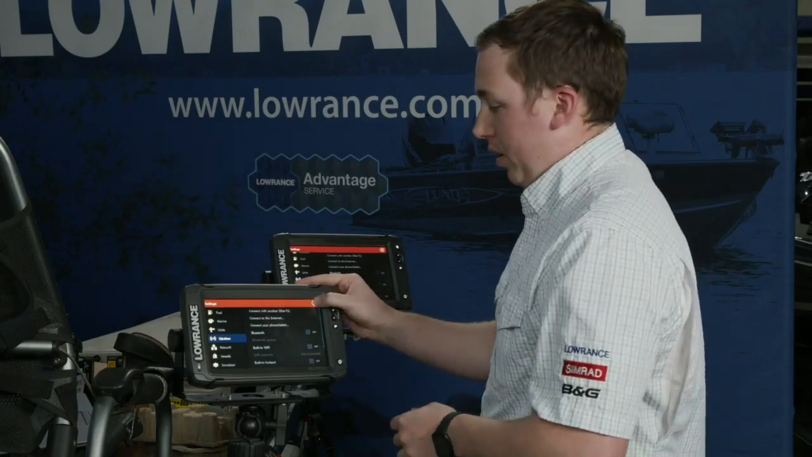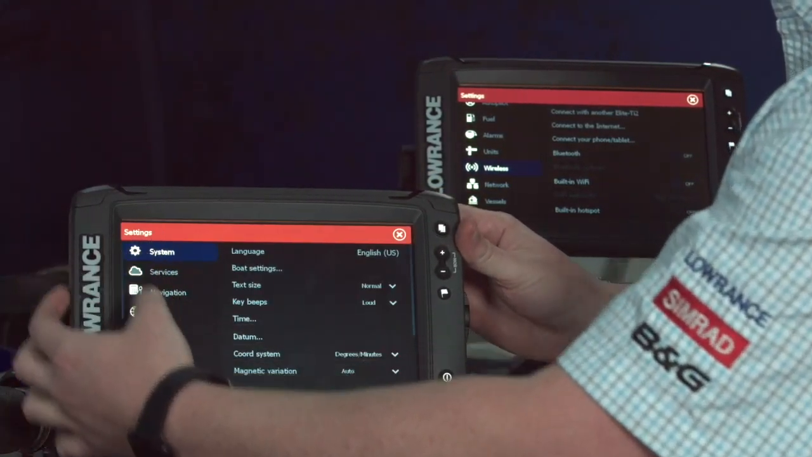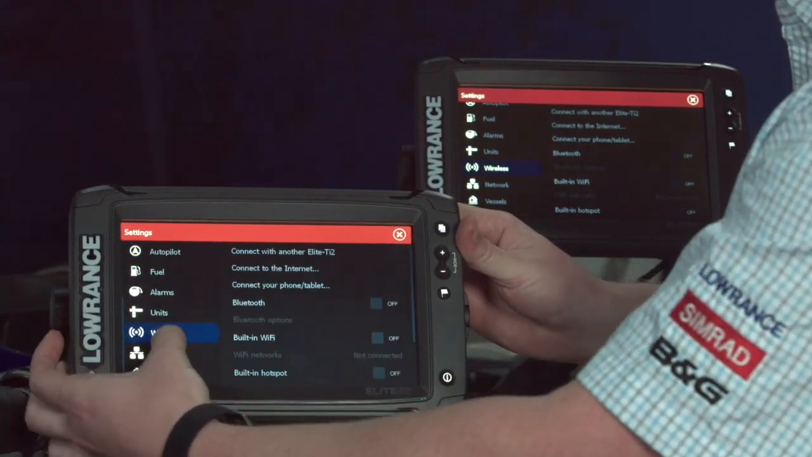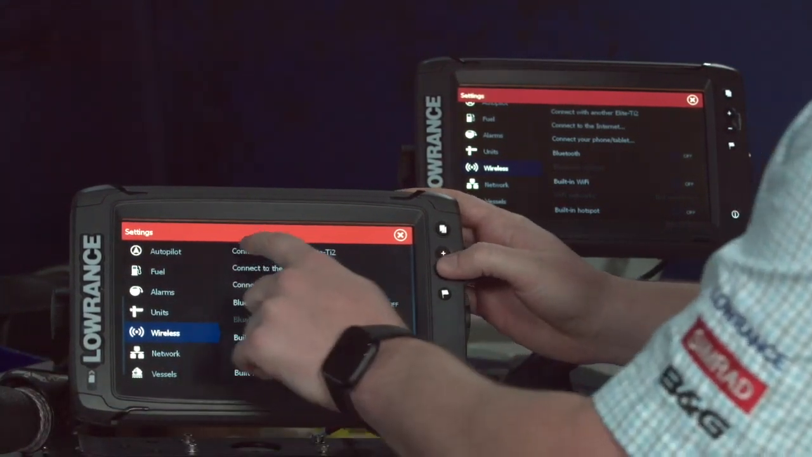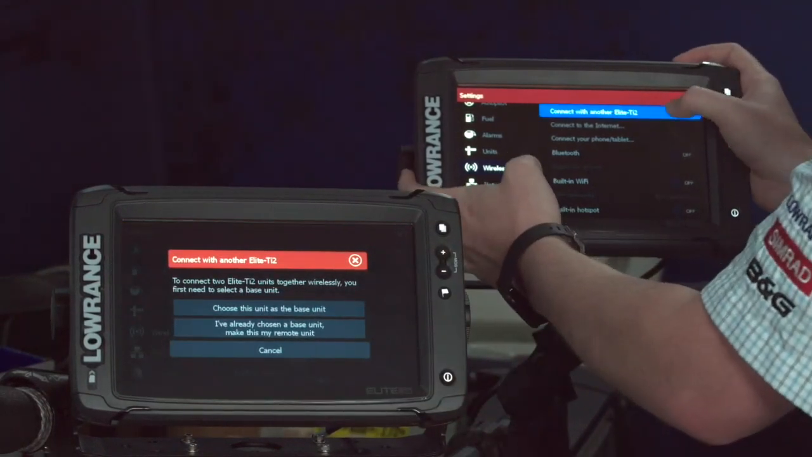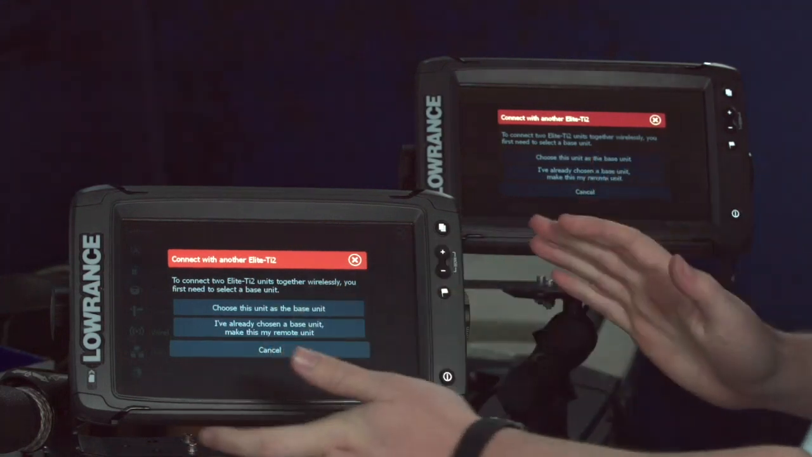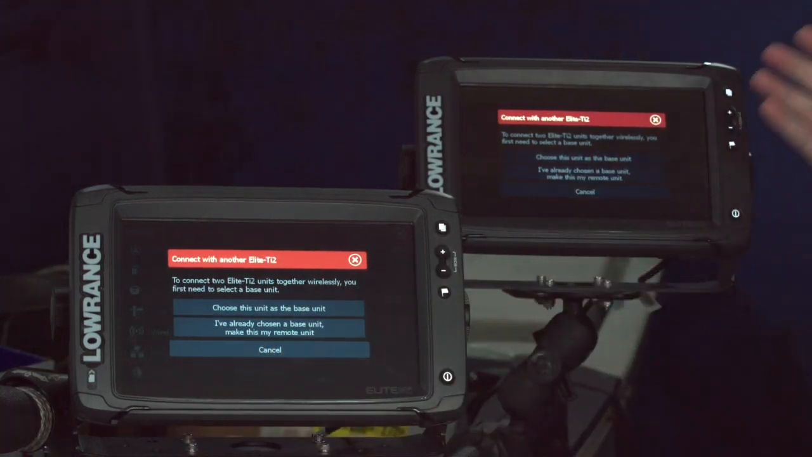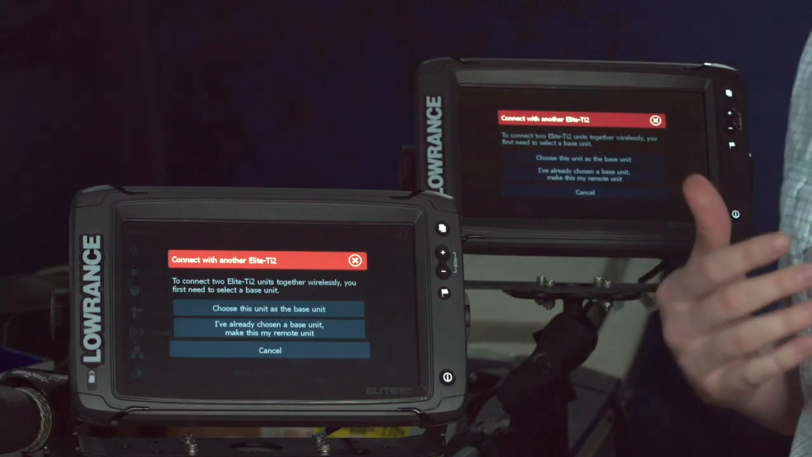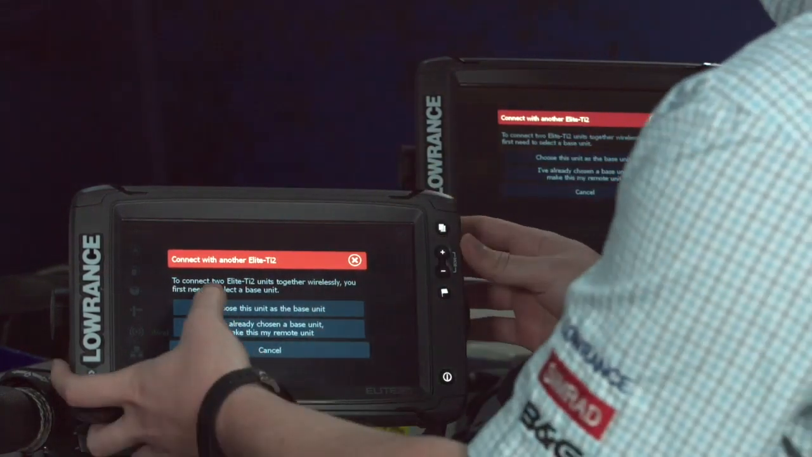And that's pretty simple. All you have to do to set that up is come back in here to your settings menu and go to your wireless. And then right here you'll see it says connect with another Elite Ti2. So I'll press that, and then I'll press the same button on this other one back here. Now it's going to ask me which one do I want to be my base unit and which one do I want to be my remote unit. You can have either one in either place. It's just setting up which one is the main display.